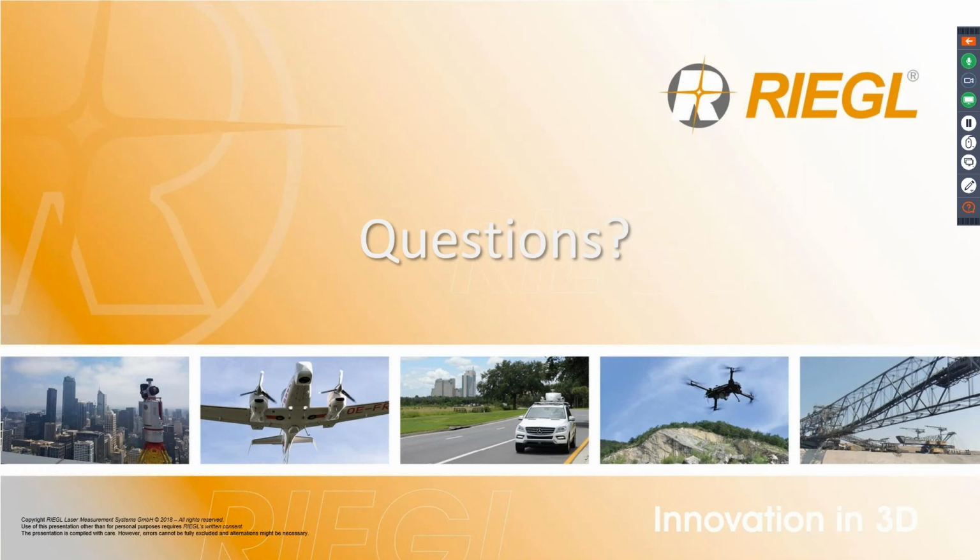Next one, can the scanner be mounted on a drone? You're going to have to use quite a big drone with this because of the scanner. We do have LiDAR units for the drones, but that would be definitely best suited for the MyLin webinars on the 23rd and the 30th.